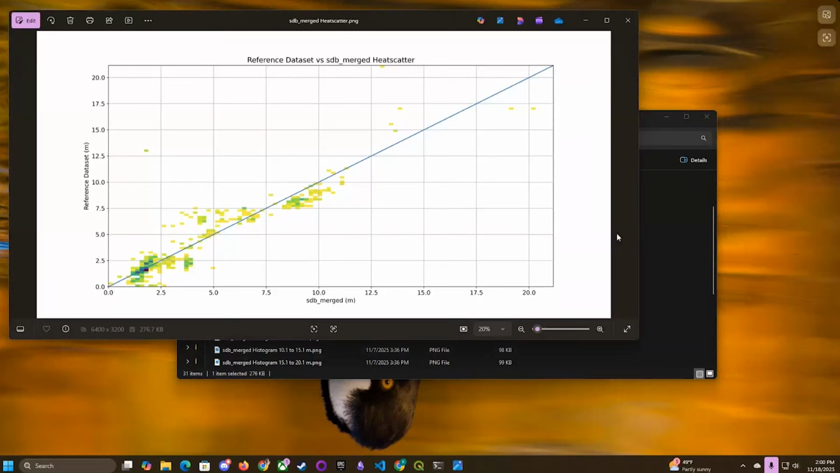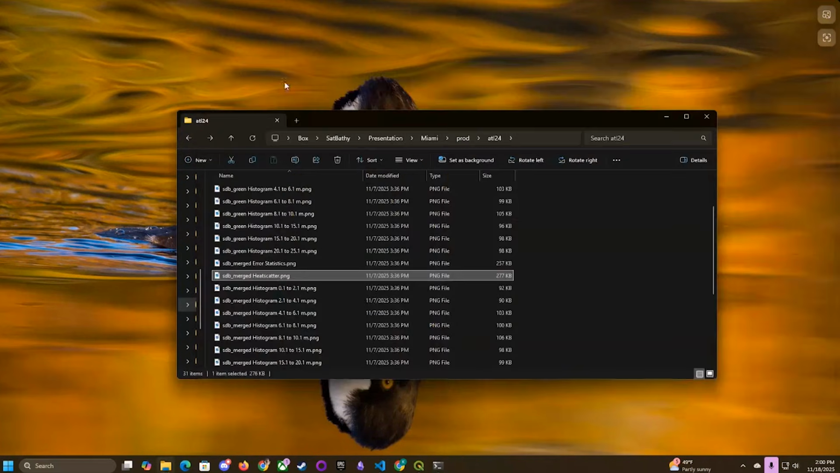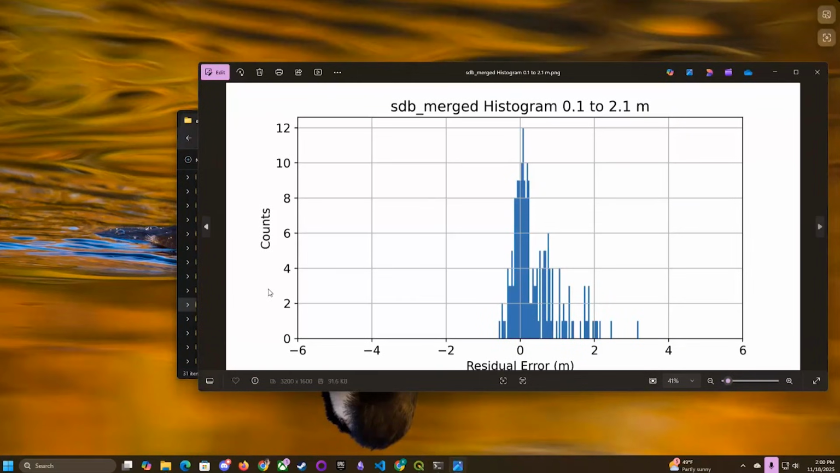This is an example of what the heat scattering looks like. On the y-axis, we have the reference data set, which in this case is ATL24. And on the x-axis, we have SDB merged, which is the SDB merged results from our SatBathy run. As we can see, there's fairly good correlation on this 1-to-1 axis, which generally means that the ATL24 data is validating the results from SatBathy. And then we can look into these histograms that give us an idea of how the photon spread is within those bins.